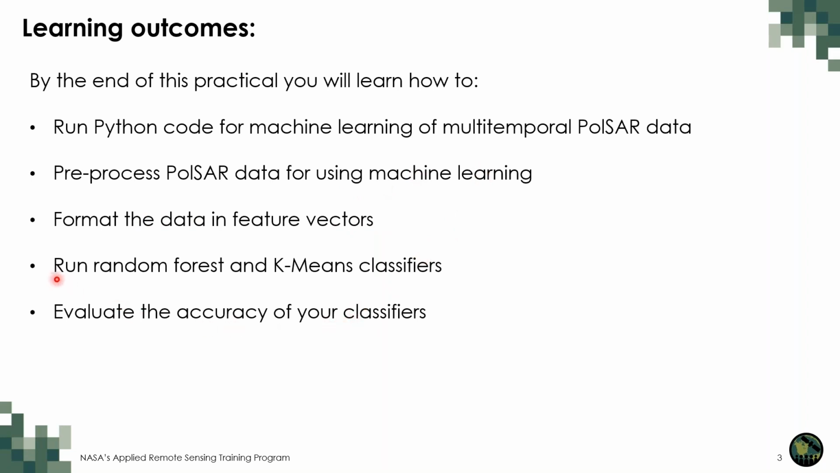Then we will run two types of classifiers. One, the random forest, is a supervised one. The other, the k-means, is an unsupervised one. And at the end, I will tell you how to evaluate accuracies for these classifiers. This is really a very important point. It is really essential that when you produce these maps, you try to assess the accuracy of your maps.